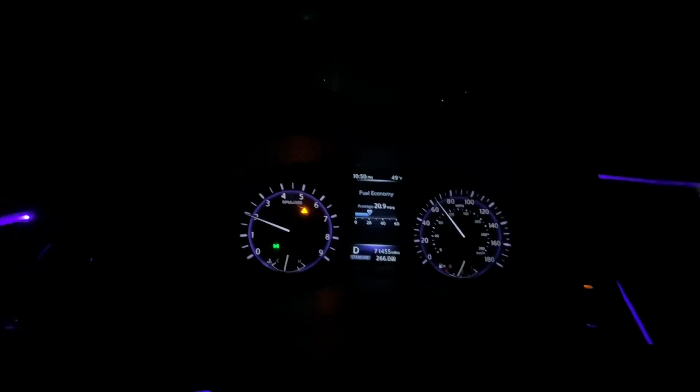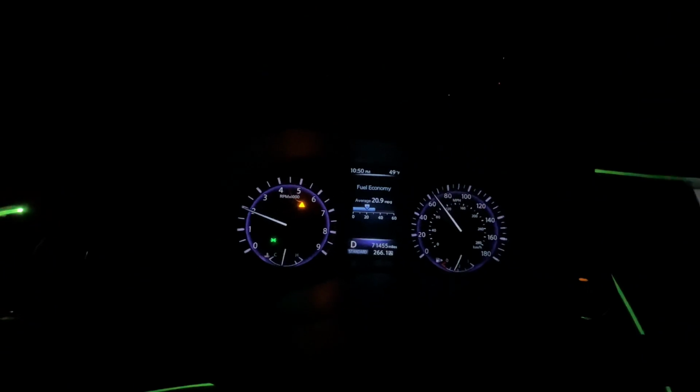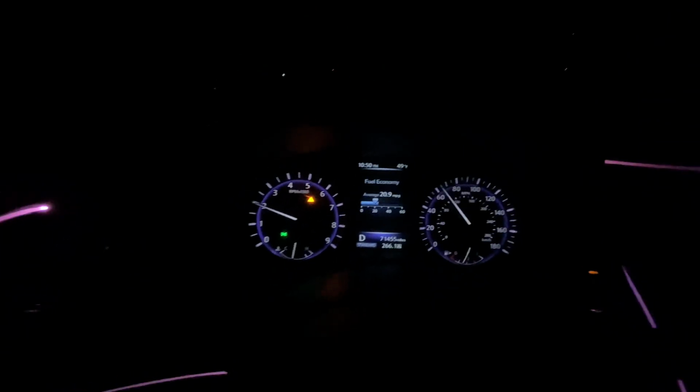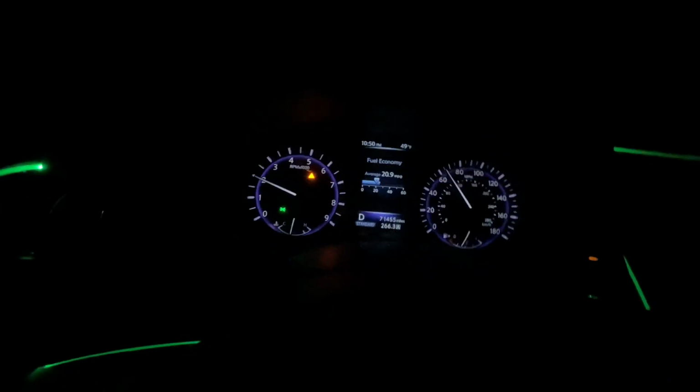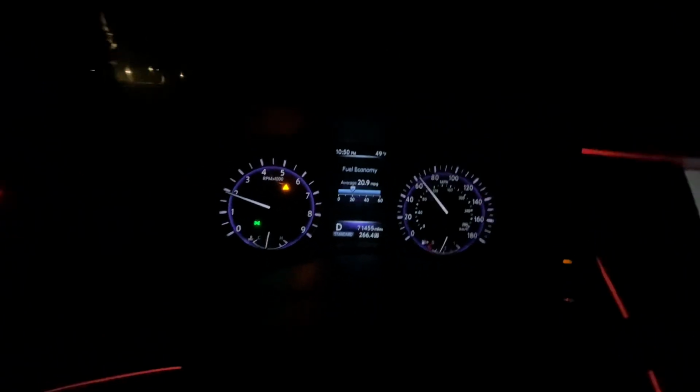The transmission in these cars are kind of garbage. It's like they're inconsistent. Sometimes they shift really smooth. They shift consistently, but sometimes you'll push down on this gas pedal and this thing will damn near redline. It's like, what the heck?